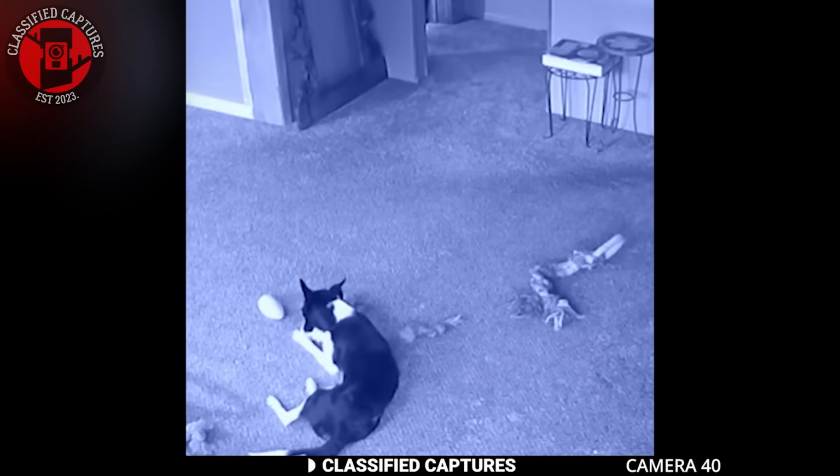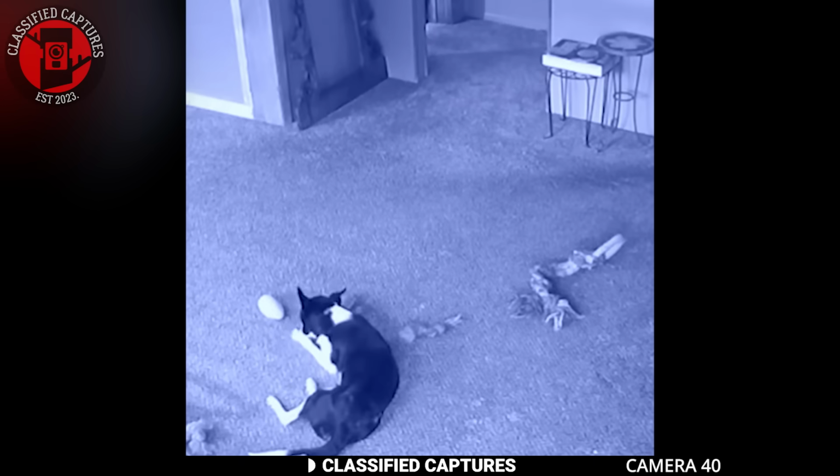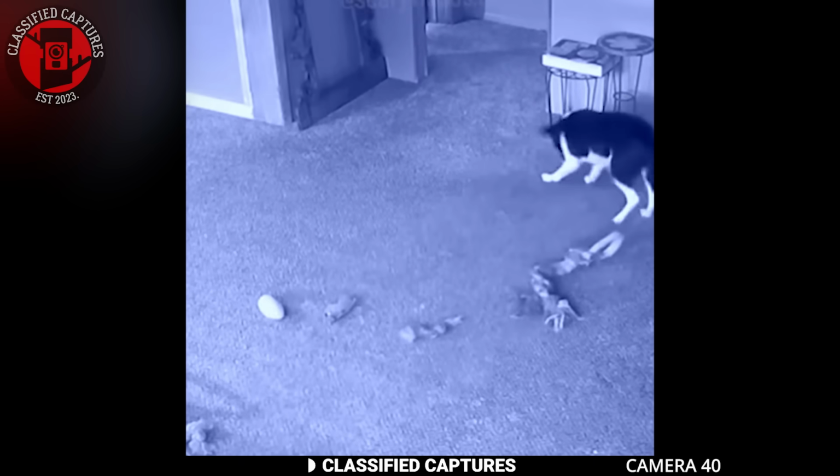Take a look at this next footage taken from a security camera in a home. The dog is seen sitting on the floor, minding its own business. It looks to be chewing something, perhaps a bone or a toy. Out of nowhere, this happens. An unseen force suddenly moves the dog to the other side of the room.